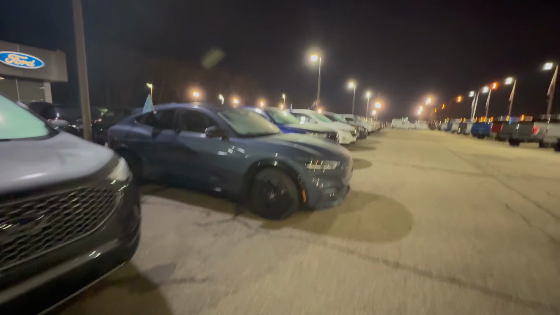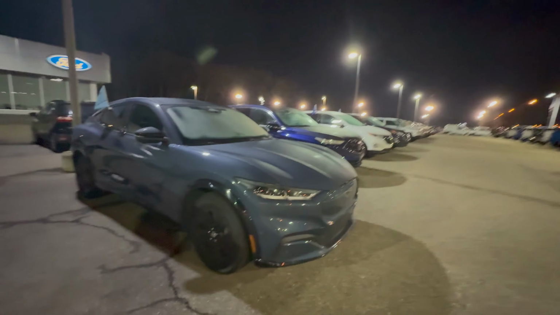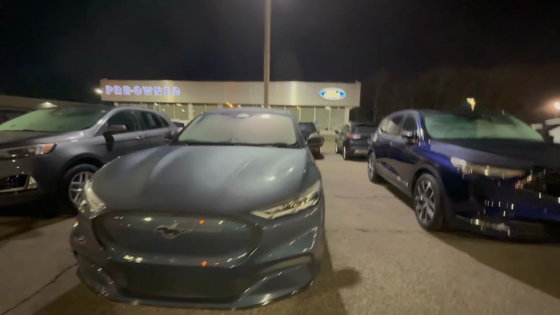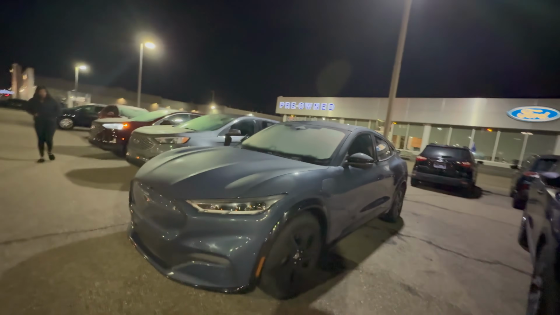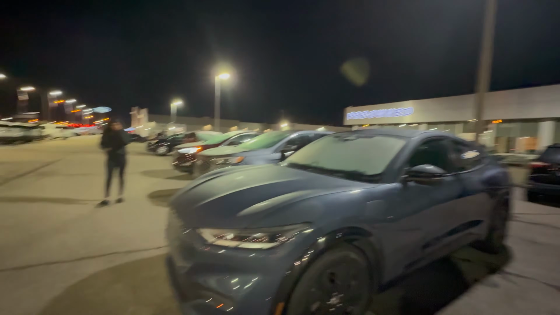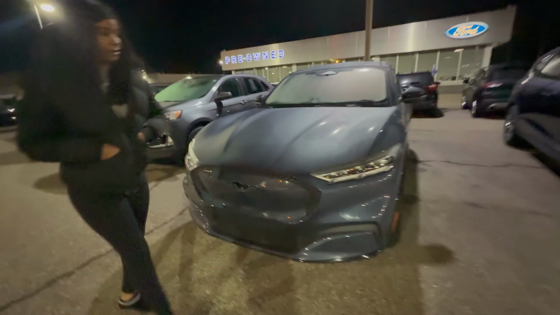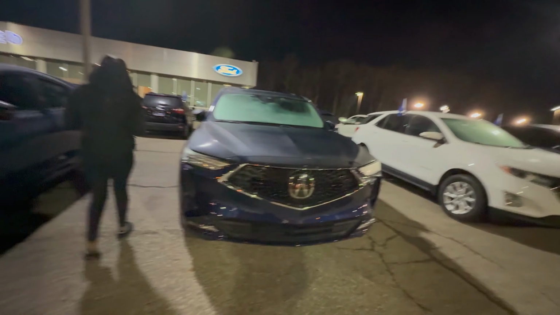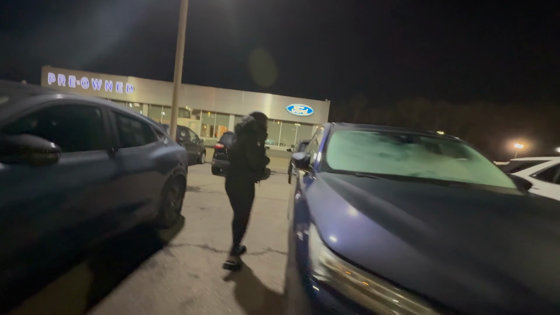But no, I like this Mustang. This Mustang truck, it's cool. It's nice and simple. I ain't saying this is the best new car they have, and it's quick. Black on black, this is hard, I ain't gonna lie. But no, though. I got a nice little Acura here. Acura is cool. I like the cars.